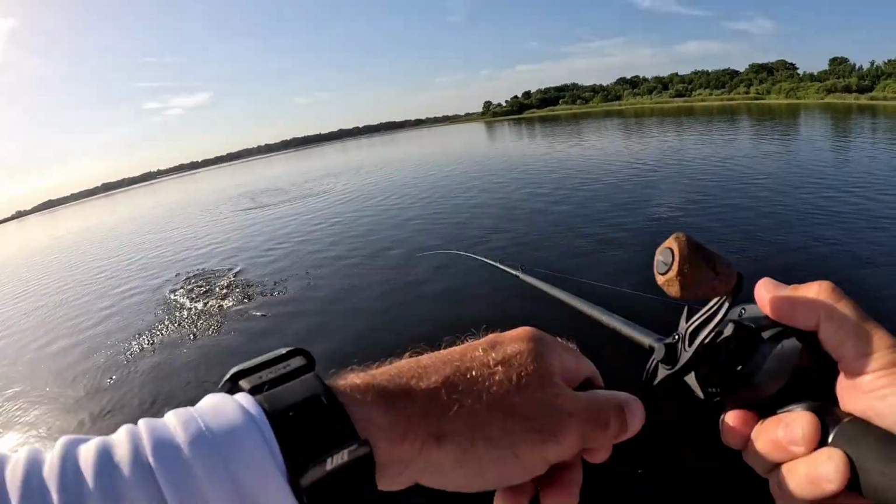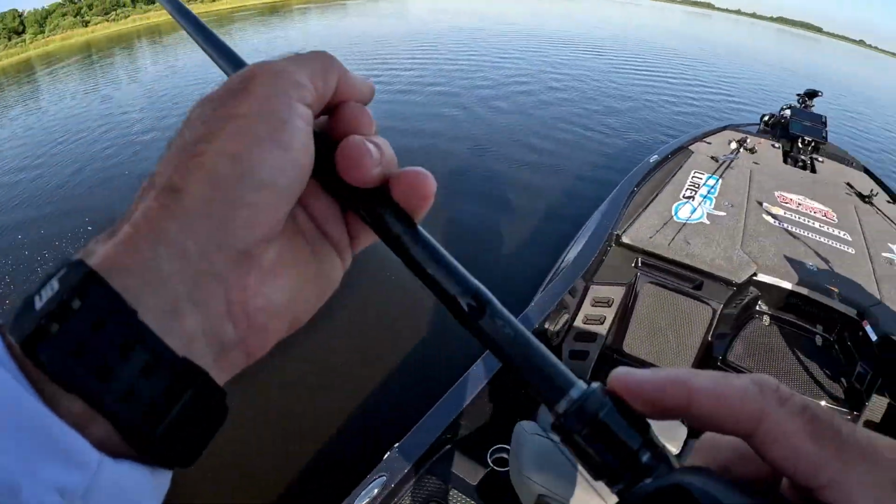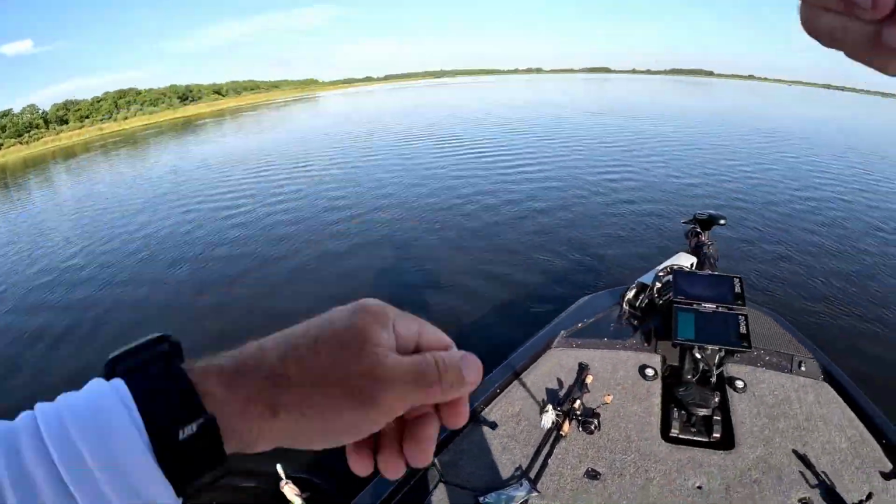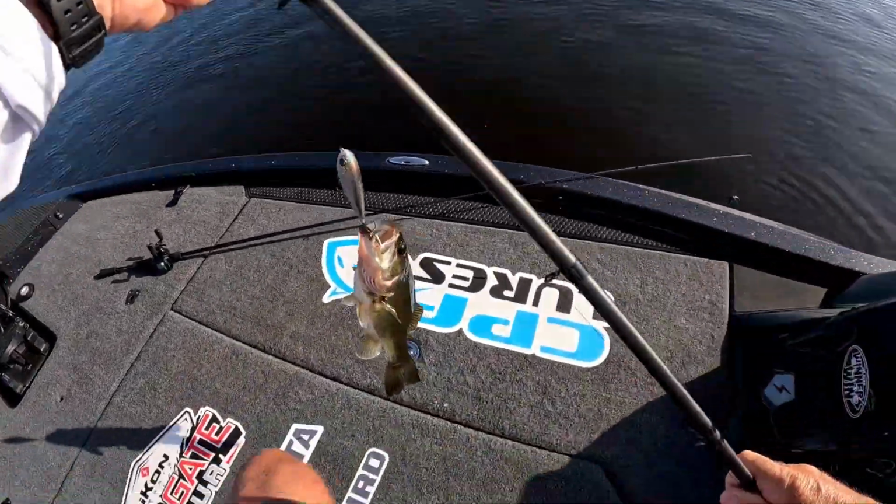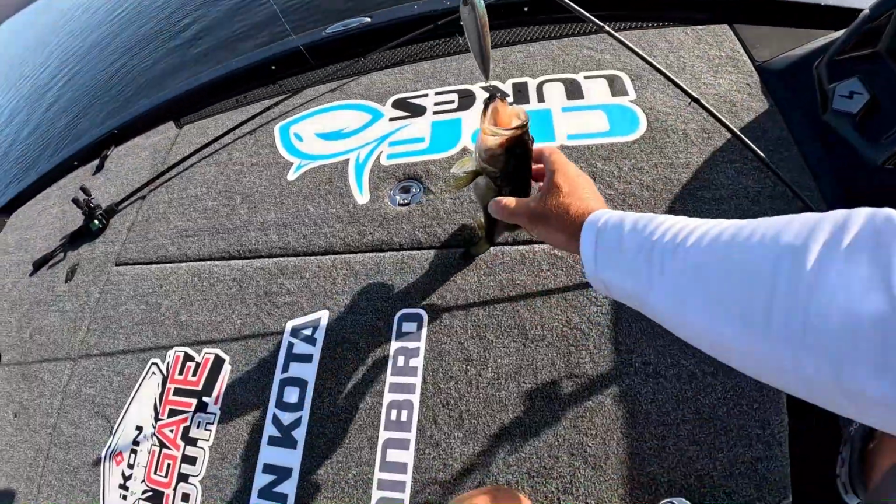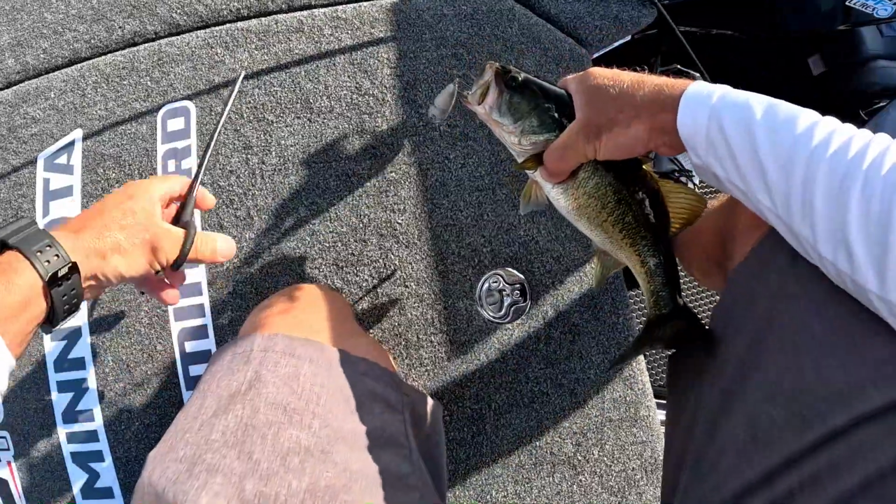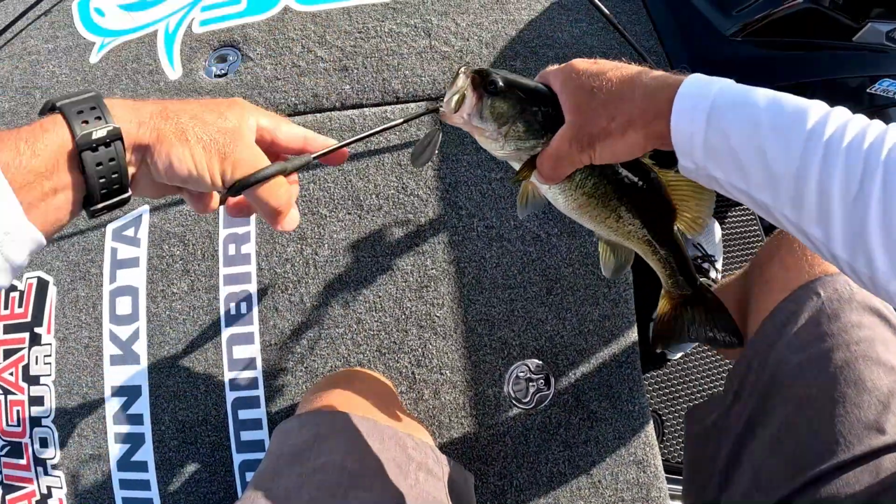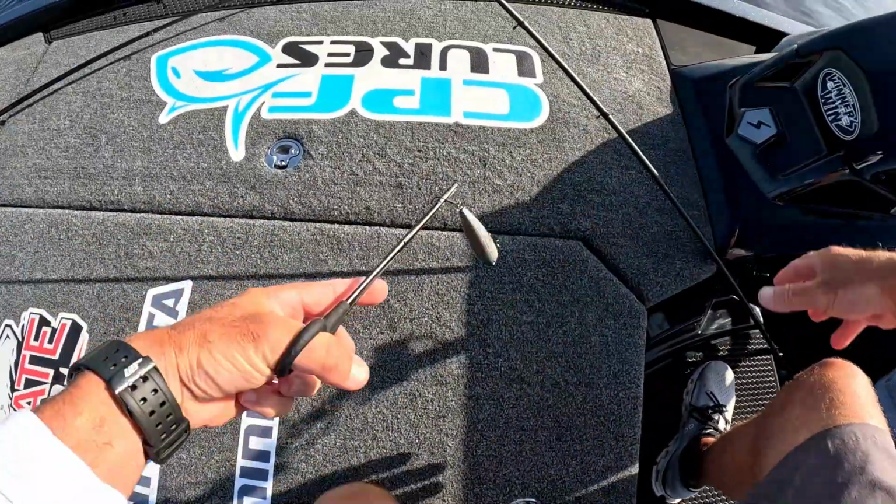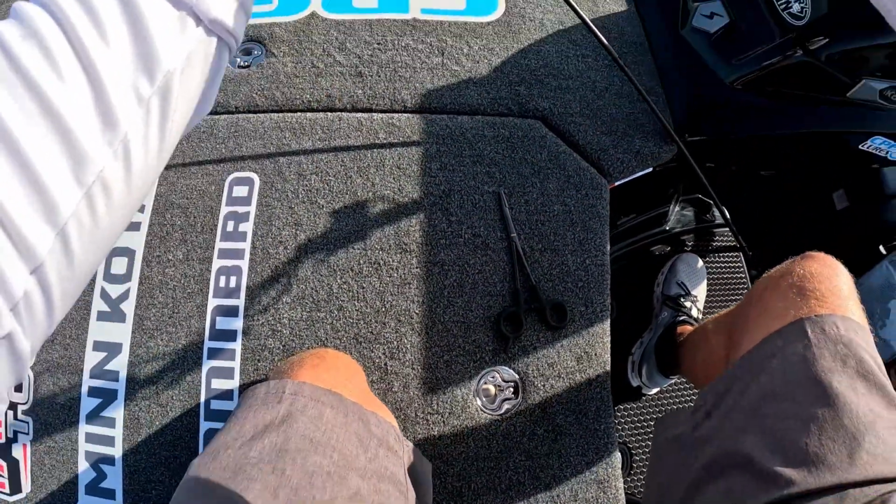A little late morning topwater action. I always throw my topwater on braid, our 9X braid, which we sell a lot of. Black, no fade, 9-strand braid. Stays on top of the water about as good as your bait does. Doesn't pull those baits down. Cast a mile. This is 30.